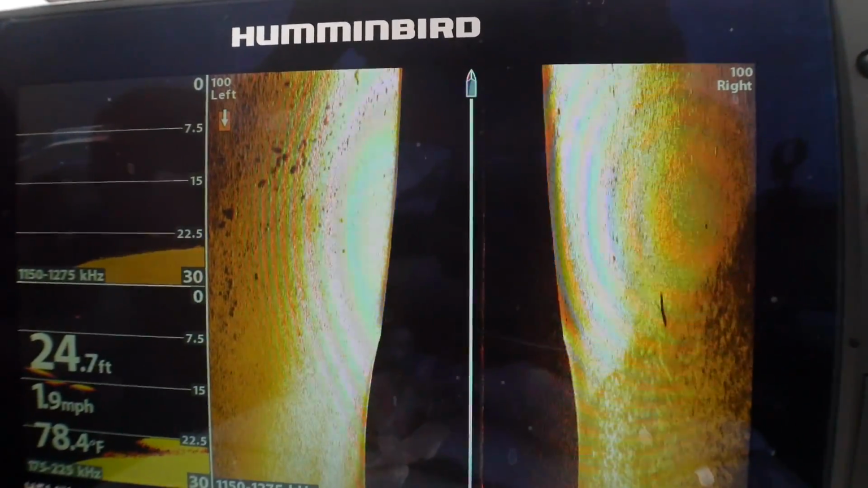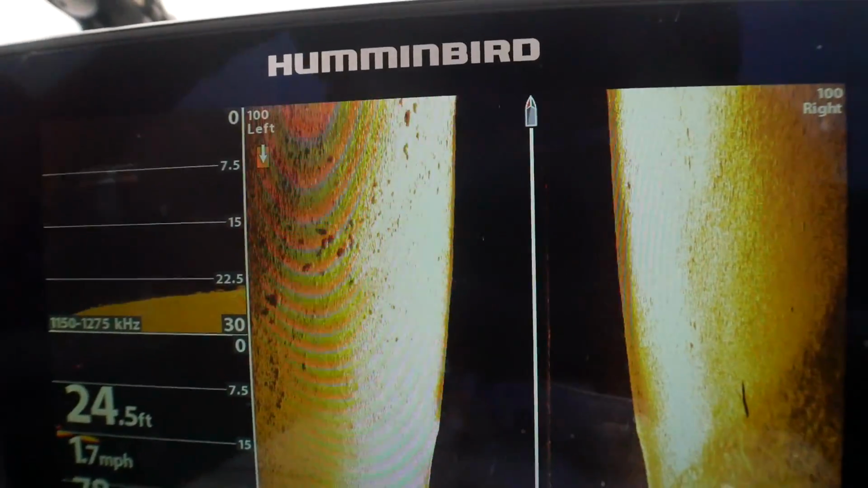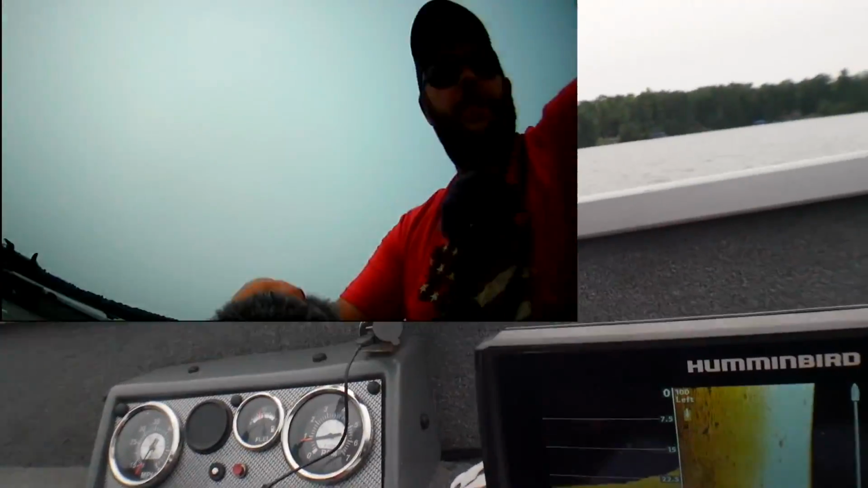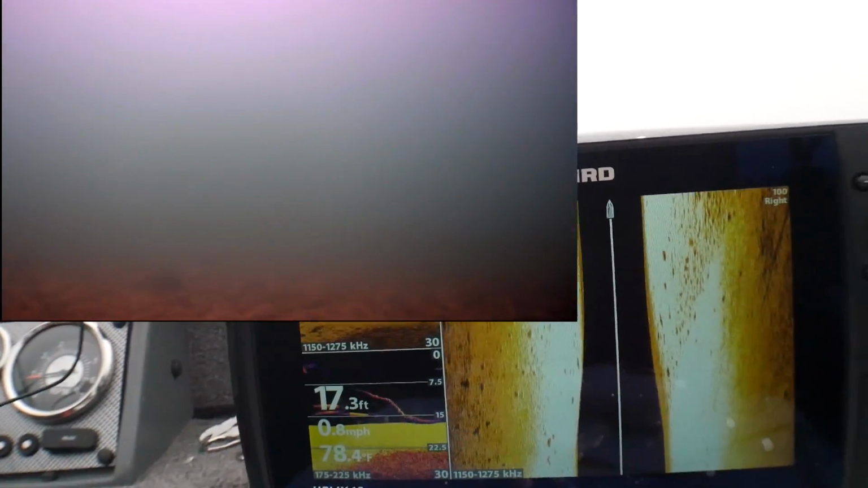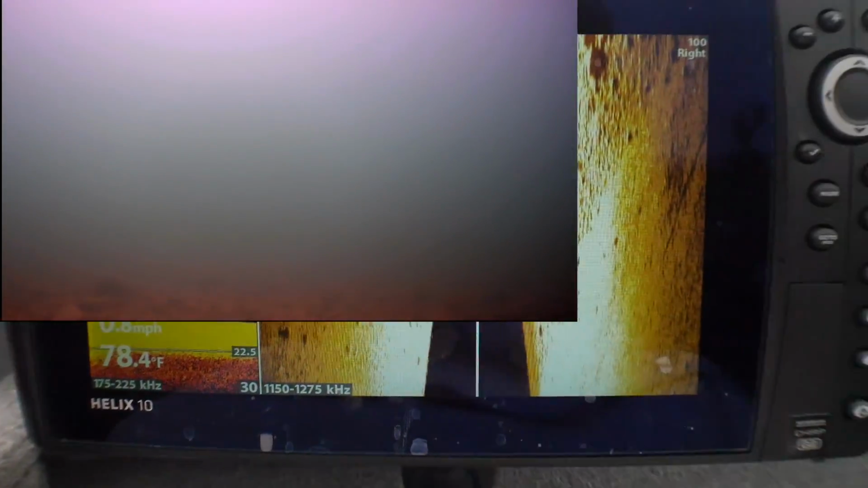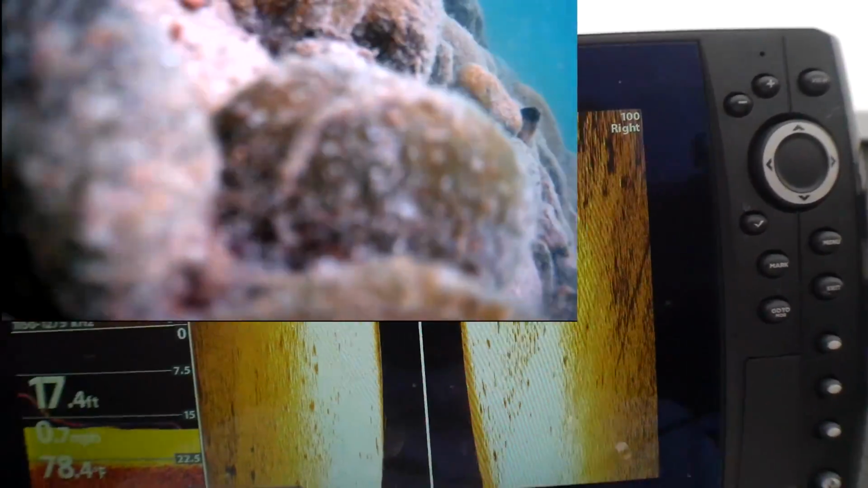So what we're gonna do now is drop the camera down at the same time. So here goes the camera. And you're gonna see exactly what I'm talking about here, is we got both things going at once. There's our more rocky bottom. You actually see the camera go down on the graph there. And there's our rocks.